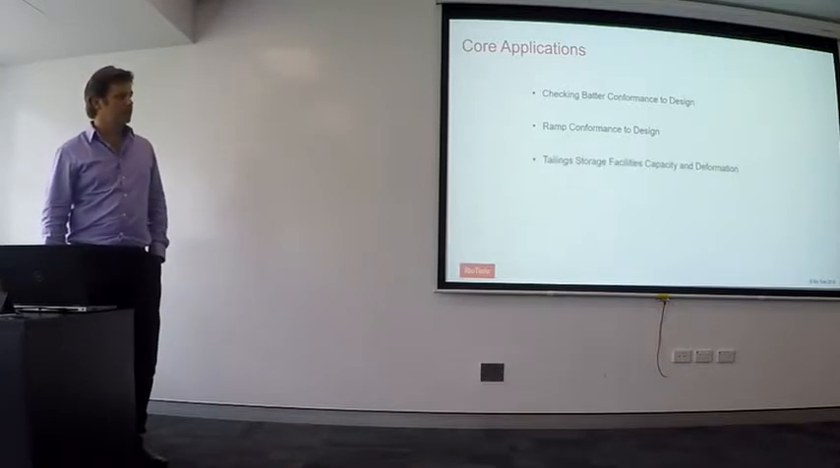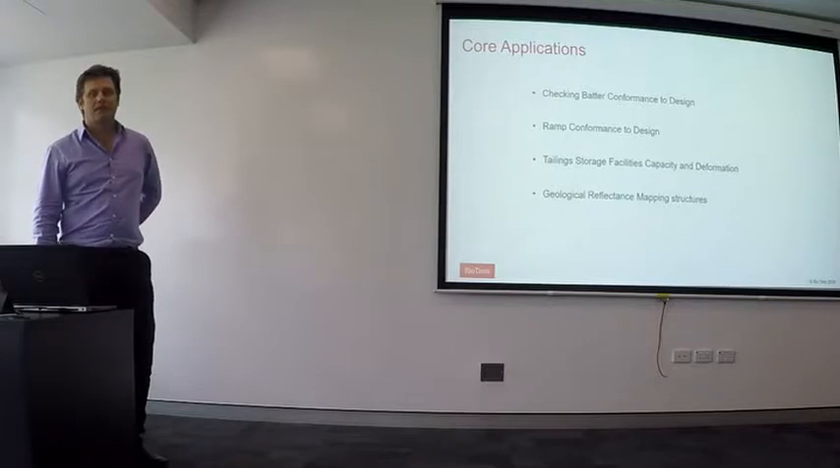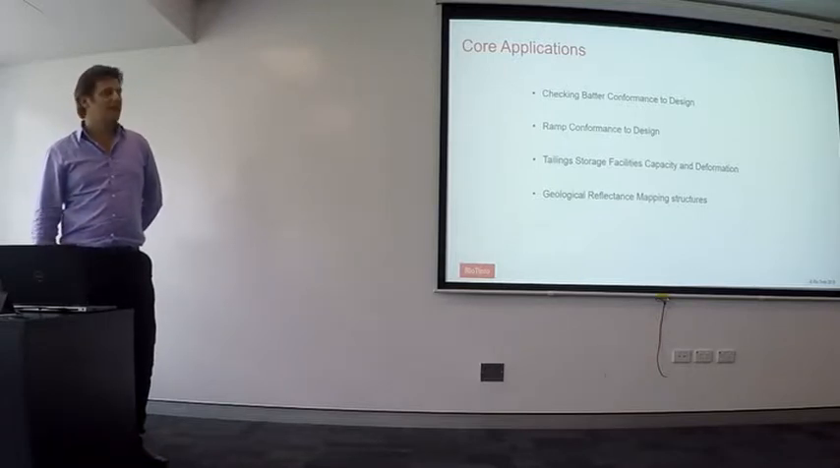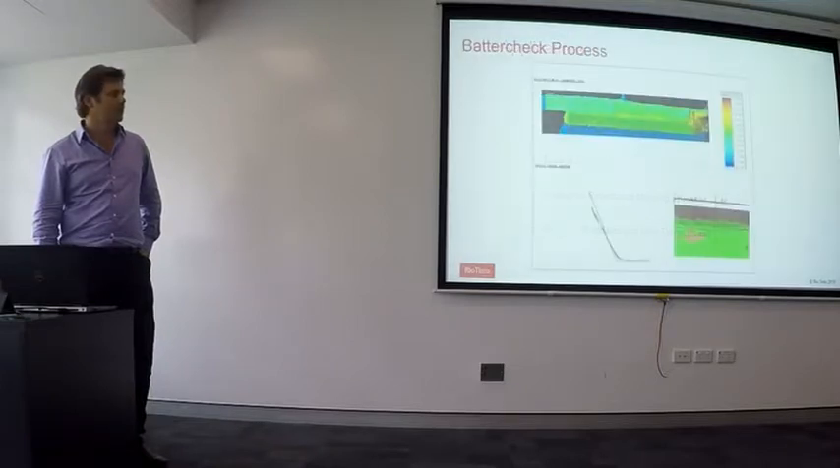Tailing storage facilities, capacities and deformation. Geological reflectors, so a lot of the features in the geological structures on the face of dig faces that we can't really easily get any other way. We can actually show that up in the reflectors data. And just general pit updates for the pit. So a lot of mine roads, dump positions, even just general cleanup for drilling.